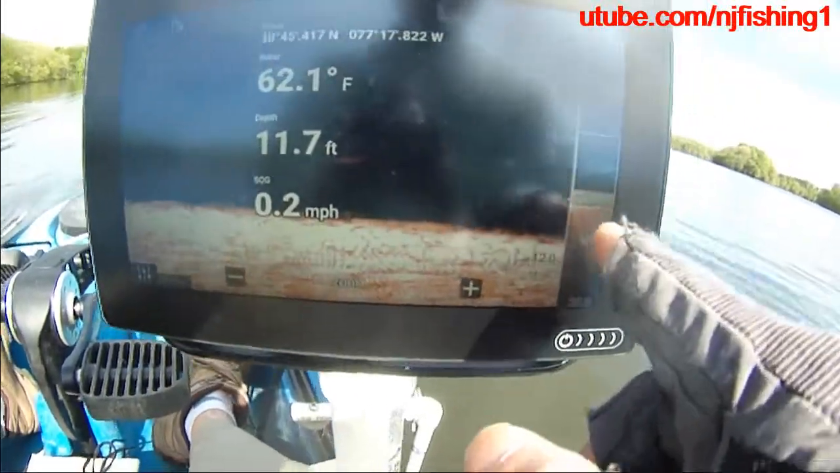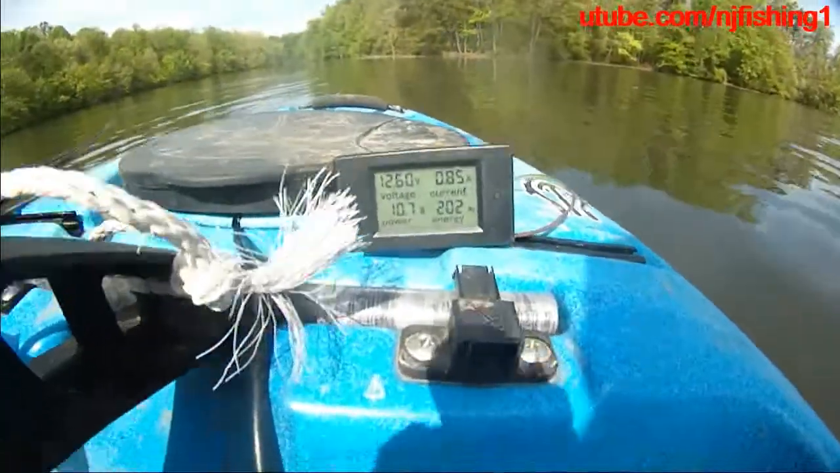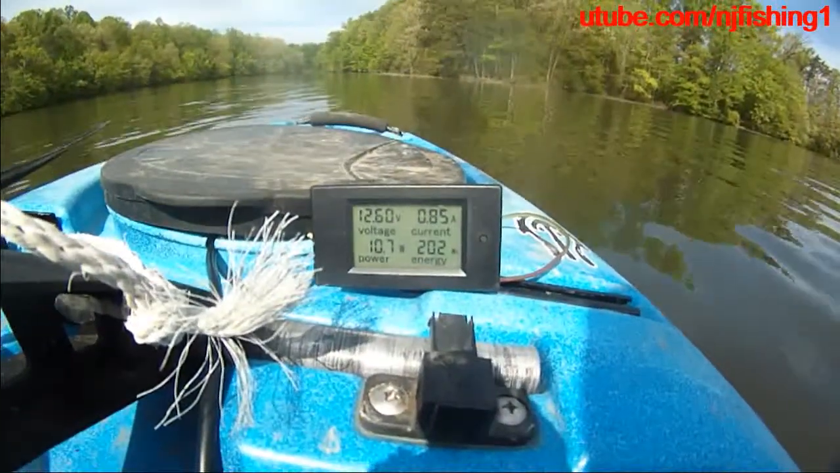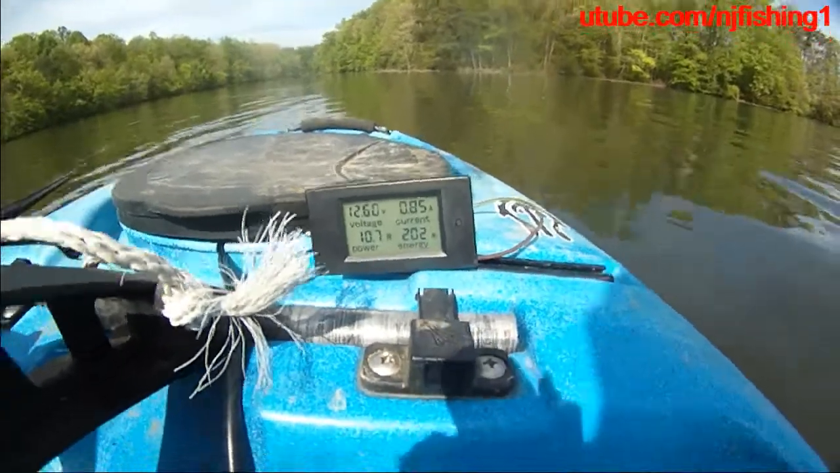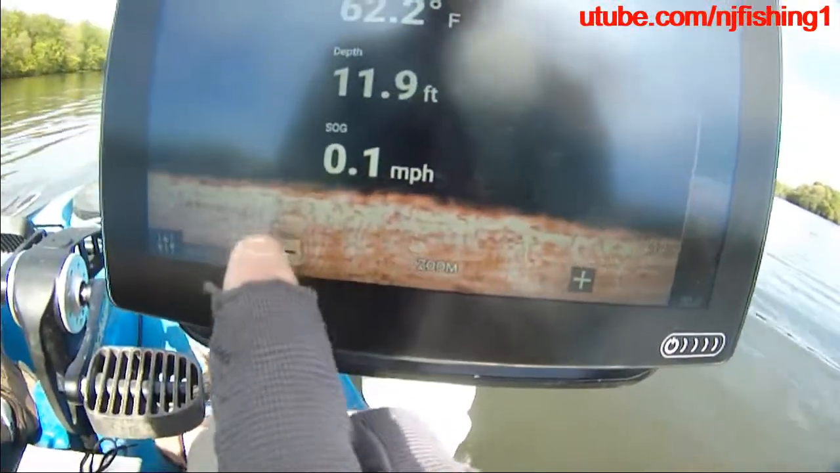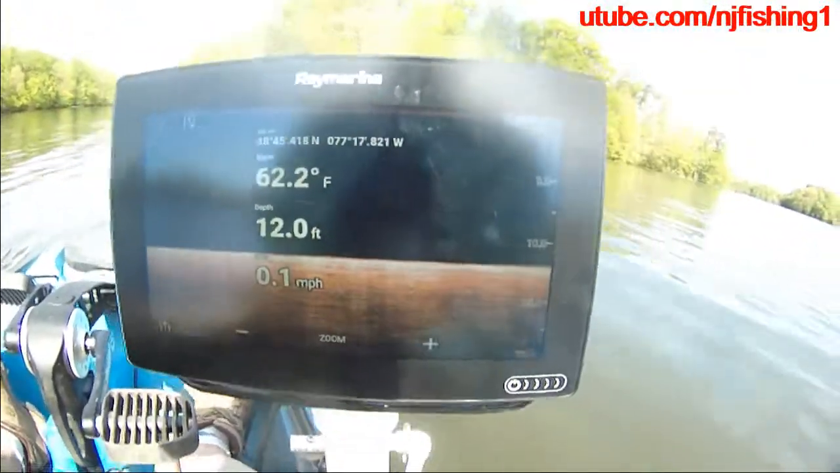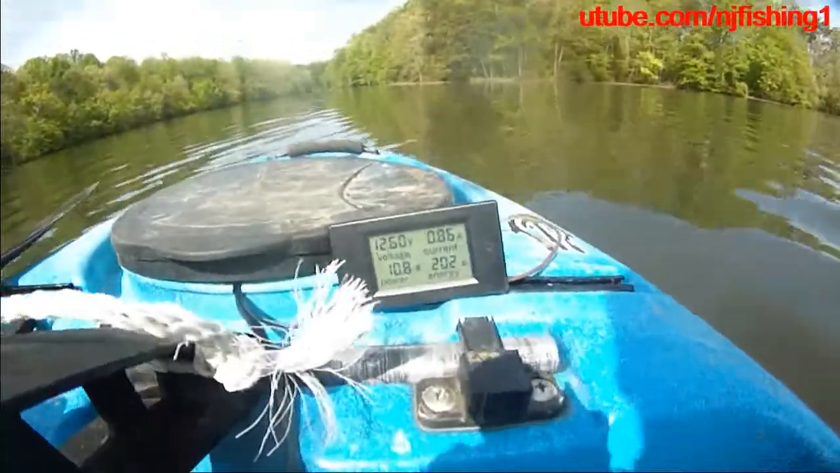Yeah, you can see this zoom in and zoom out. And, oh, the downvision is burning more watts. It's 10.7 watts. Well, it's about the same. I was going to say downvision draws a little bit more. Let's see, get out of there. I was going to say the downvision draws more power, but it's not.